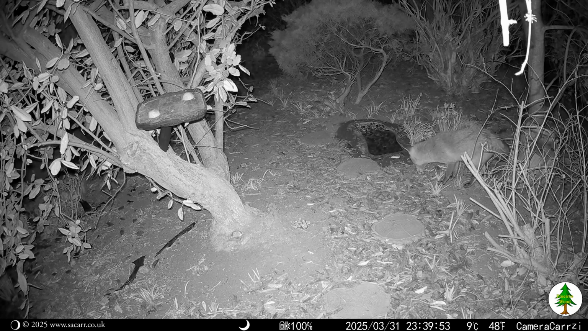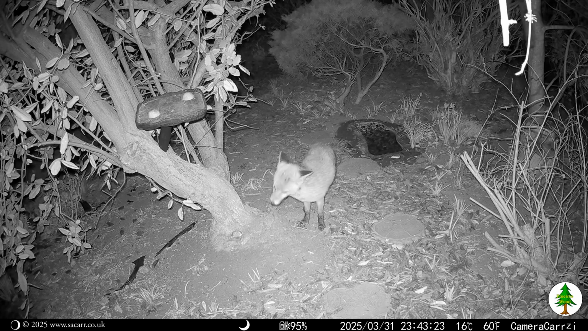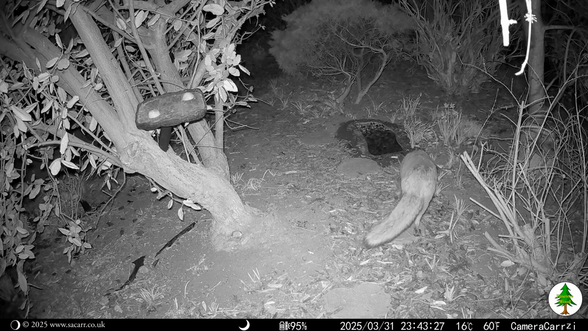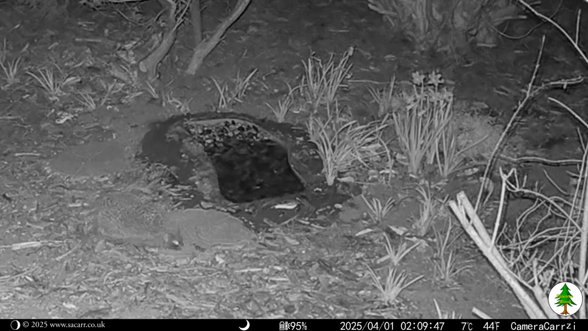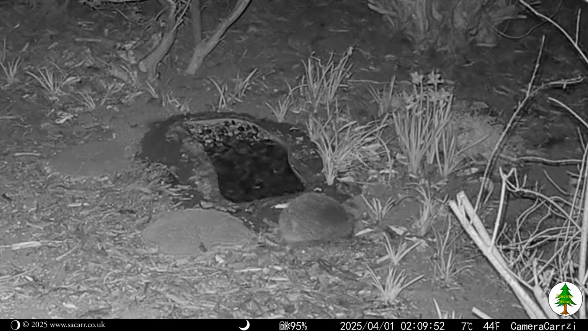The fox was back 20 minutes to midnight, and he was the last capture of March. I've added one more clip just 2 hours into April, and that was a brief video of the hedgehog passing the pond.